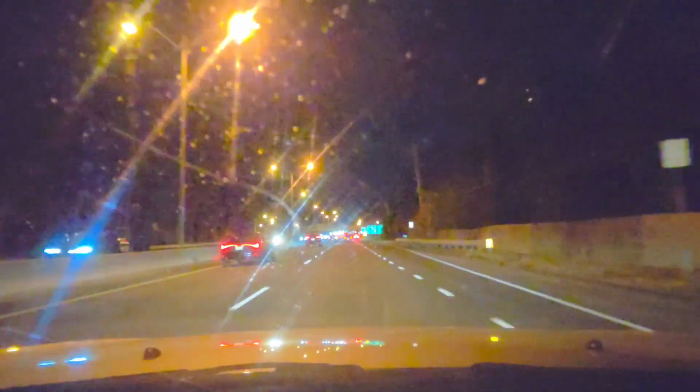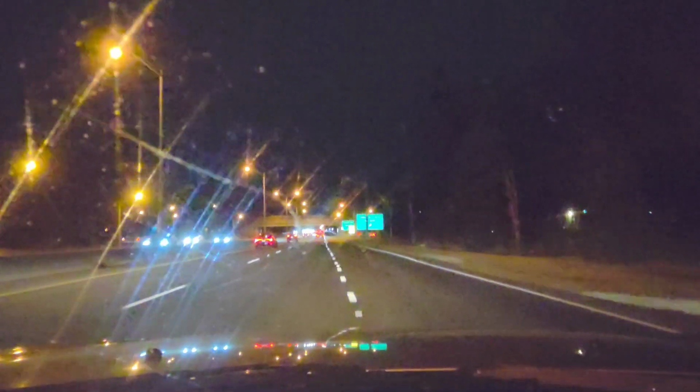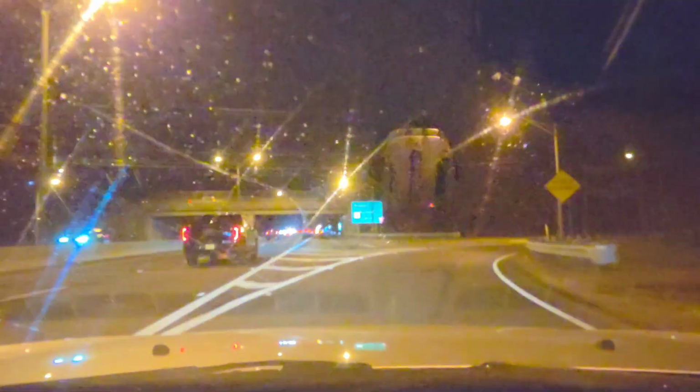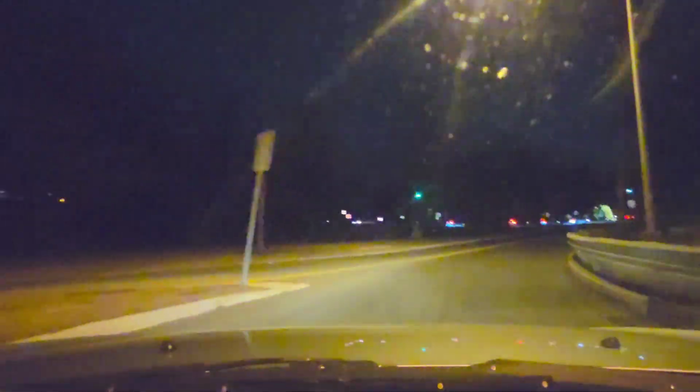All right, so we're going to get off right here. All right, sir or ma'am, whoever's on my bumper, you have the road all to yourself. Godspeed. There he goes. Get home safe, pal.